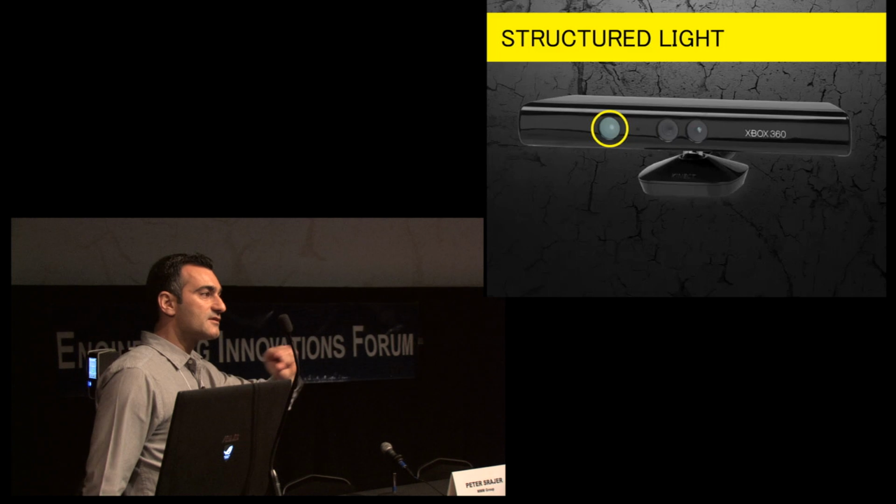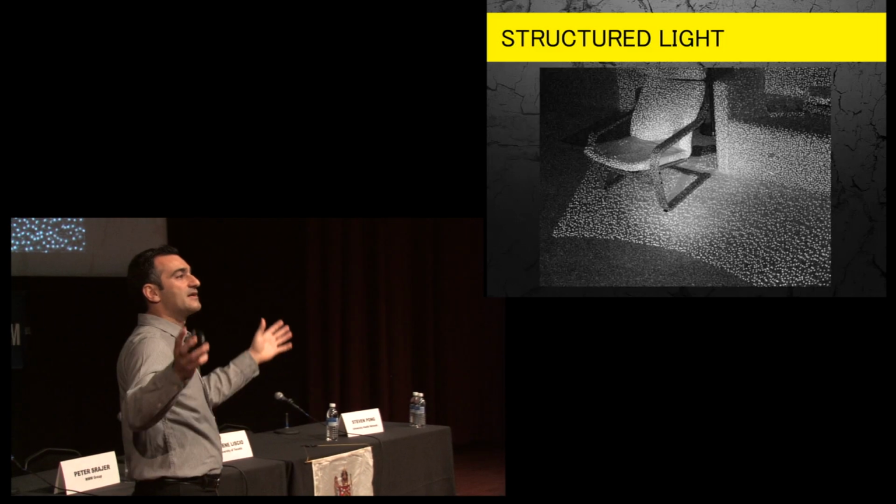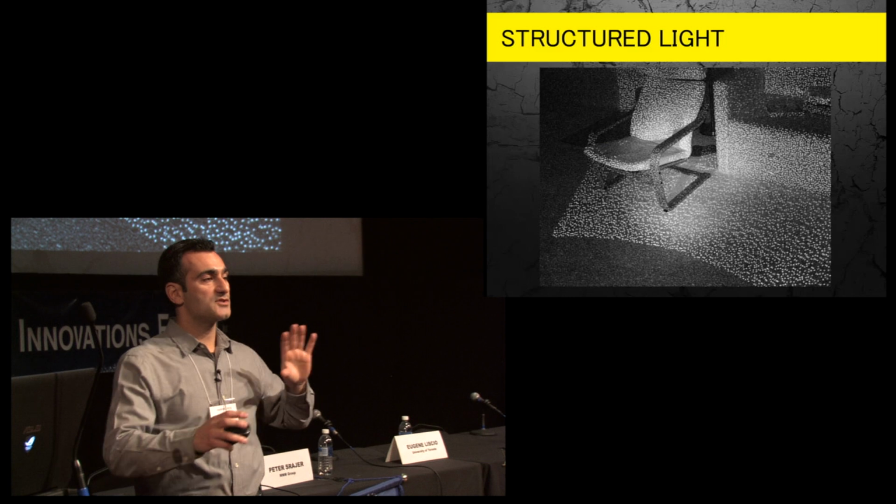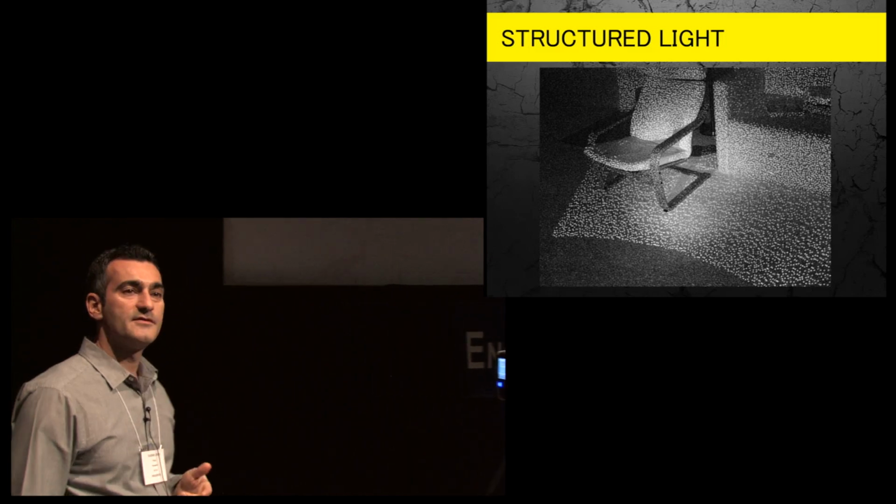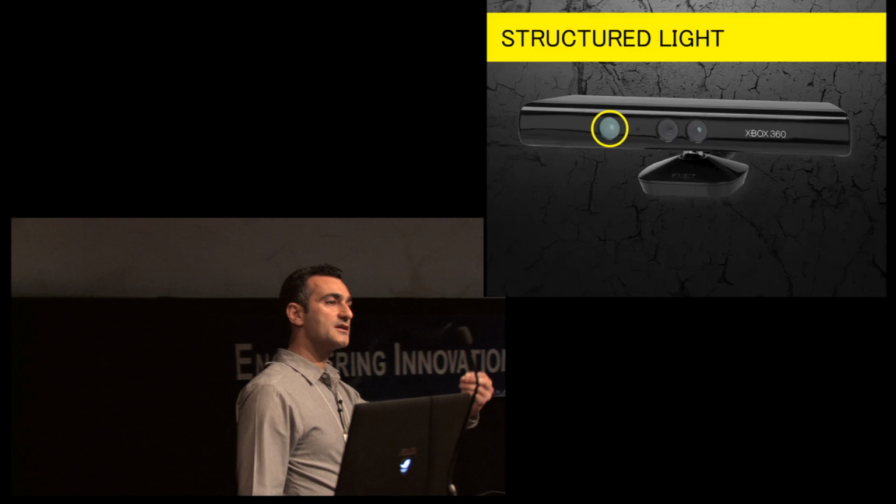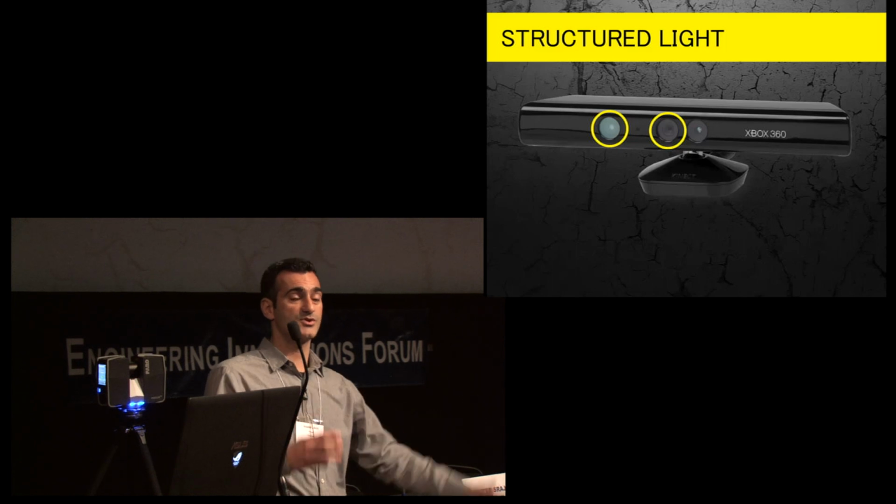Now, it doesn't project the fringe pattern. It projects a series of dots. And these dots are structured. So they're not just random points. There's actually a structure to these things. And depending on how those dots deform, it can figure out 3D points. So you also have an RGB camera. You have a regular camera that can project the color information or assign color to that point. And you also have an infrared camera because you need something to see the actual points that are being projected.